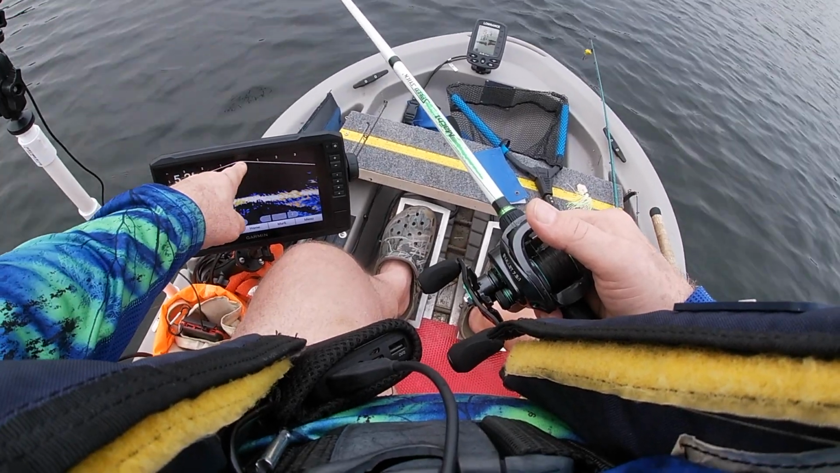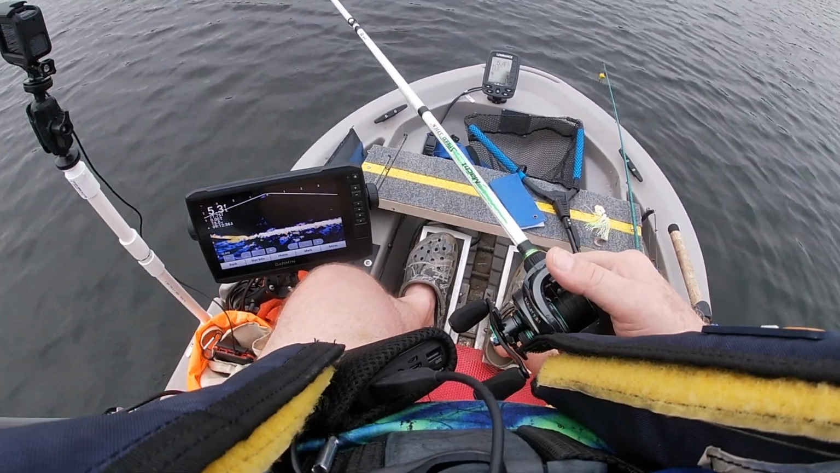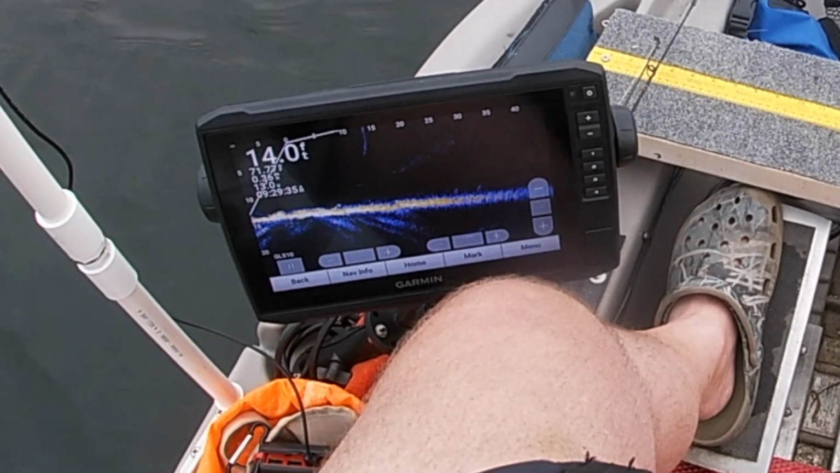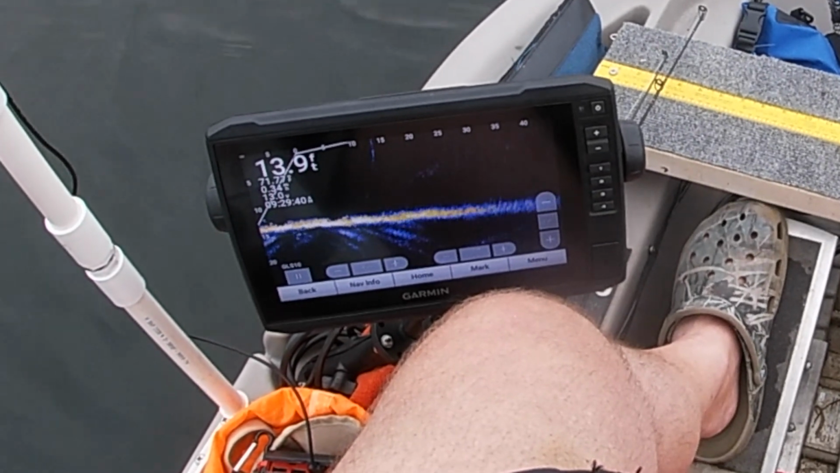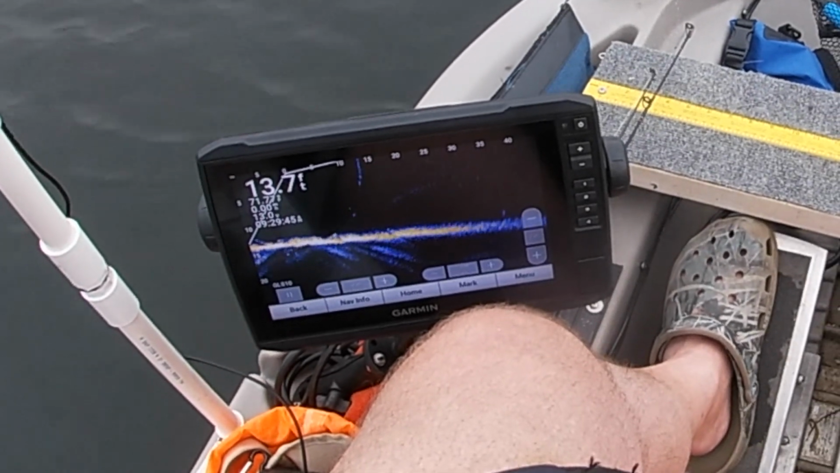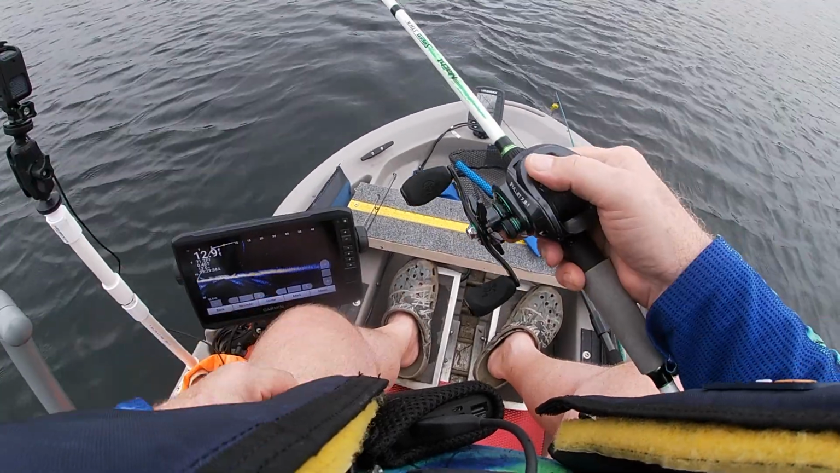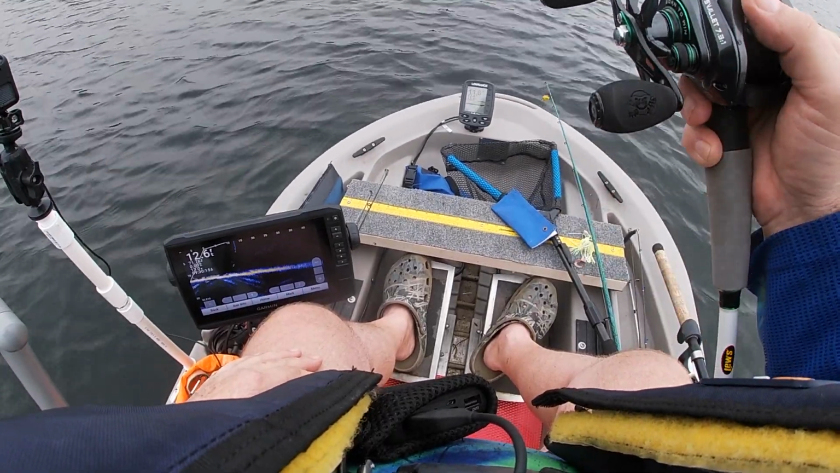And that's the transducer. The boat is here. We're looking down. Let's go back to forward mode. See on the bottom here? See all these things moving? If I scan a little bit to the right, a little bit to the left, I can tell where they are. They're pretty much right in front of the boat here. Now, they could be anything. They could be crappie, they could be bluegill, catfish.